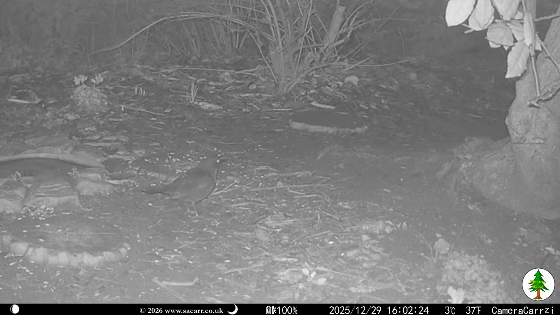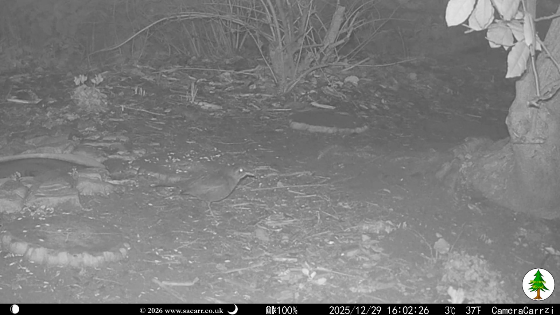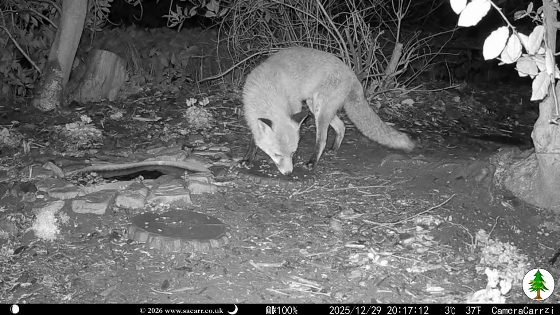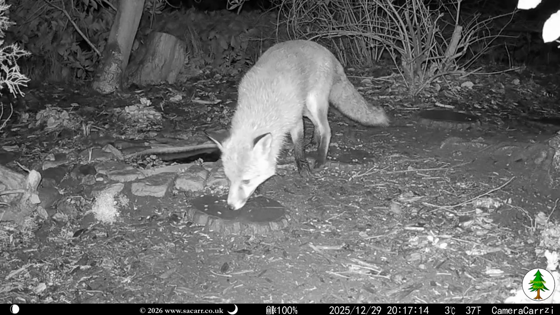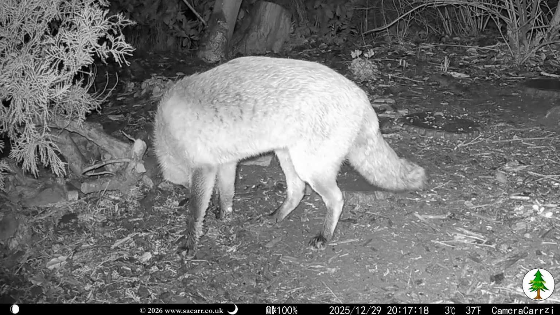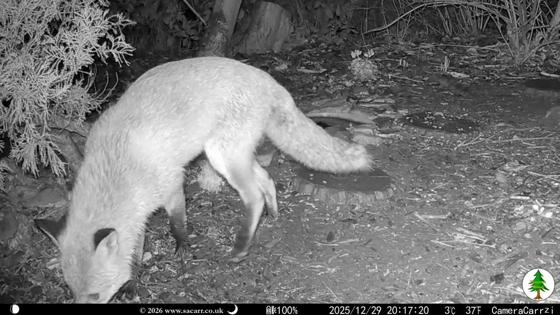Nothing else was seen until 4 p.m, when the Trailcam had switched to night mode and spotted the blackbird. A soggy-looking Ginger turned up at 8:20. He had a brief sniff around the woodland floor and then moved on down the wood. He was the last capture of the 29th.